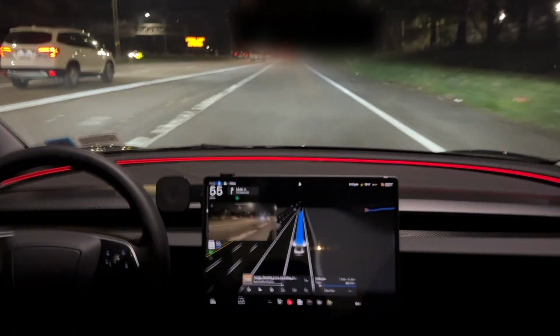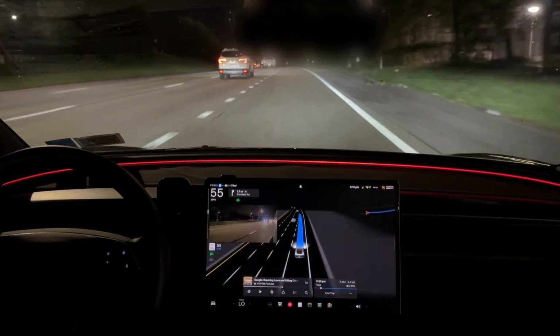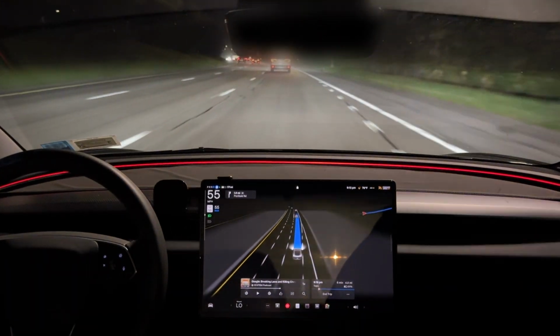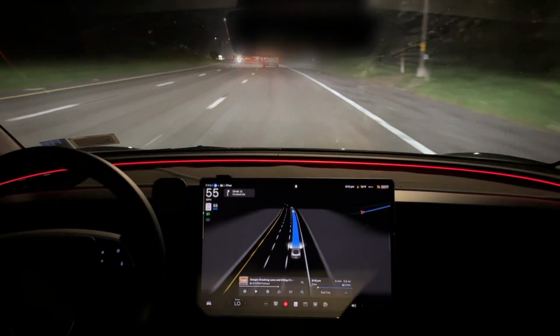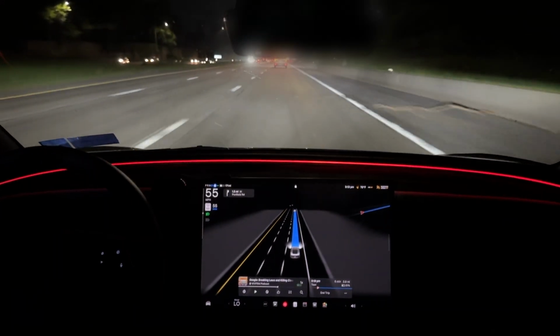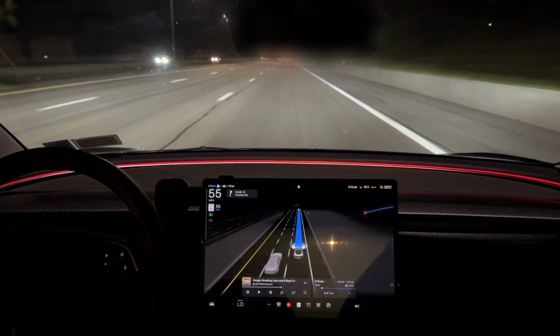It hit the speed limit, 55, and now there it is. So it's merging. It gave its signal. There we go. But that left turn that brought us onto the highway, it was quick. It did not wait. It saw the car. It had enough distance. It gave the left signal. Bam, it was in. So right now it's going the speed limit, 55. Smooth, very smooth.